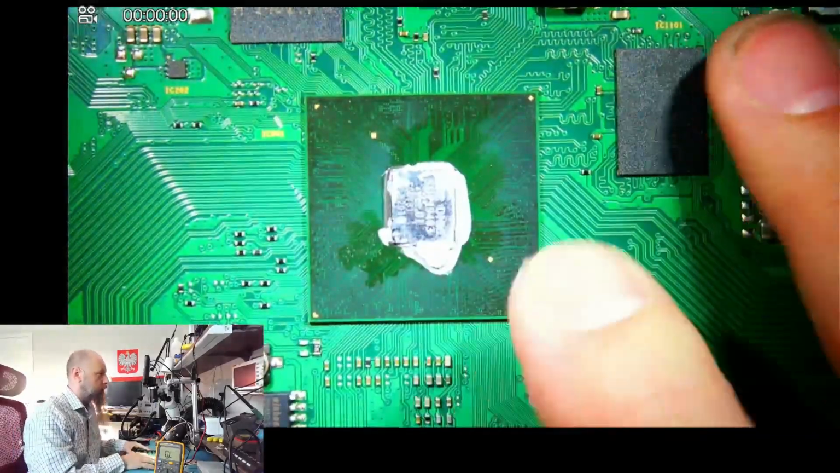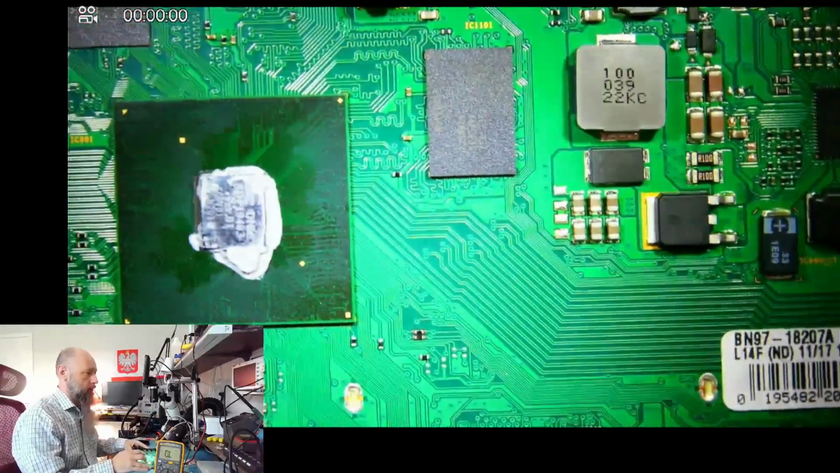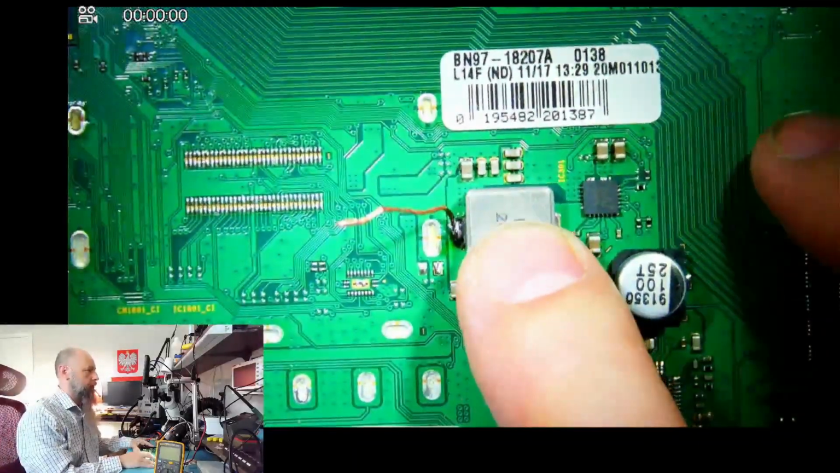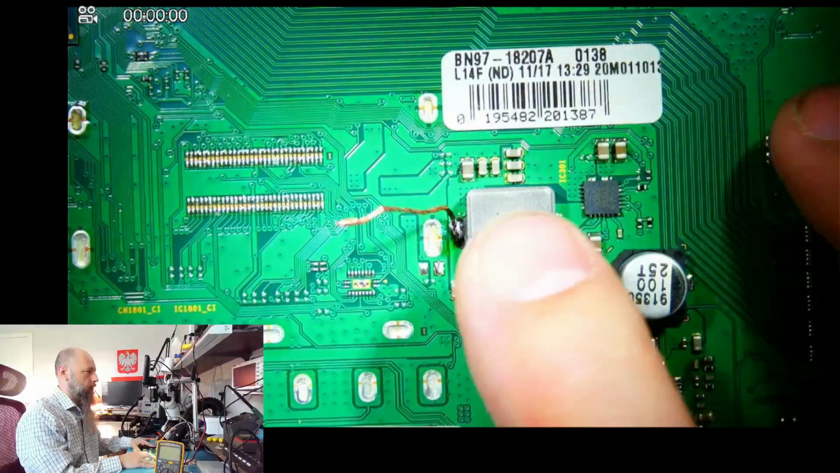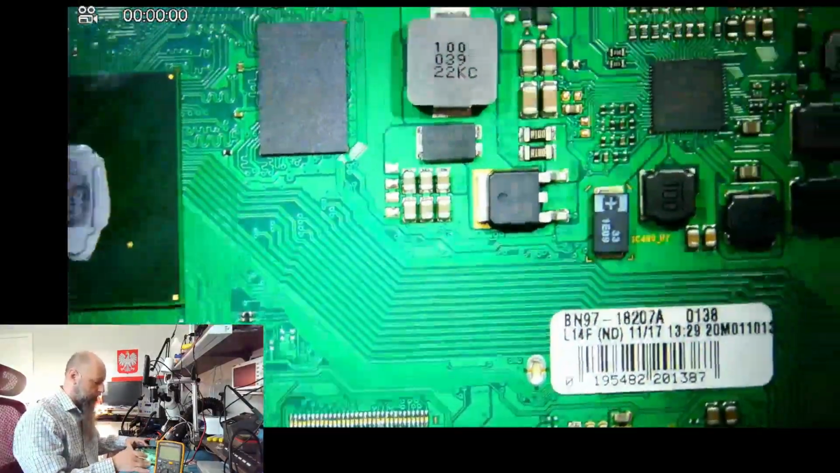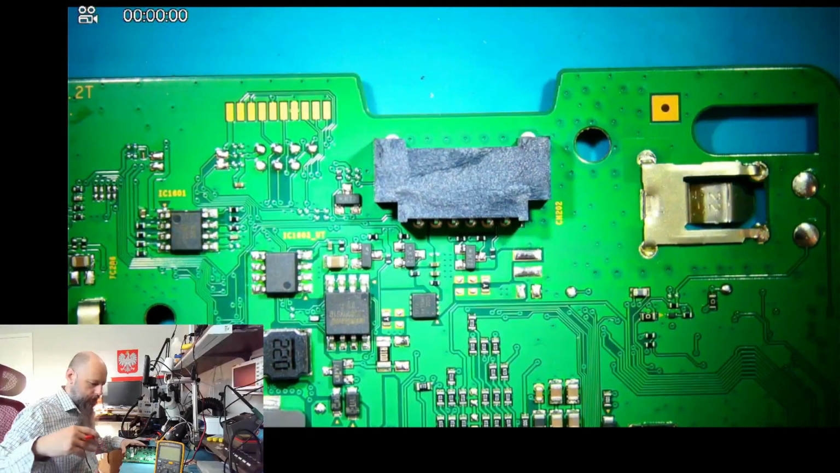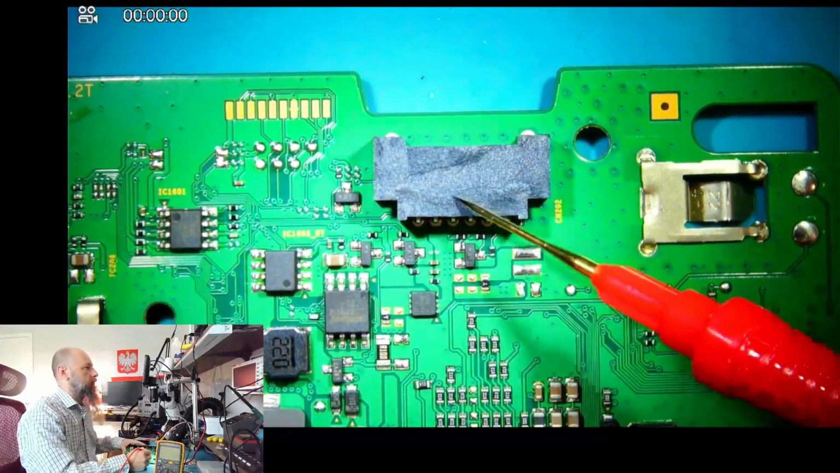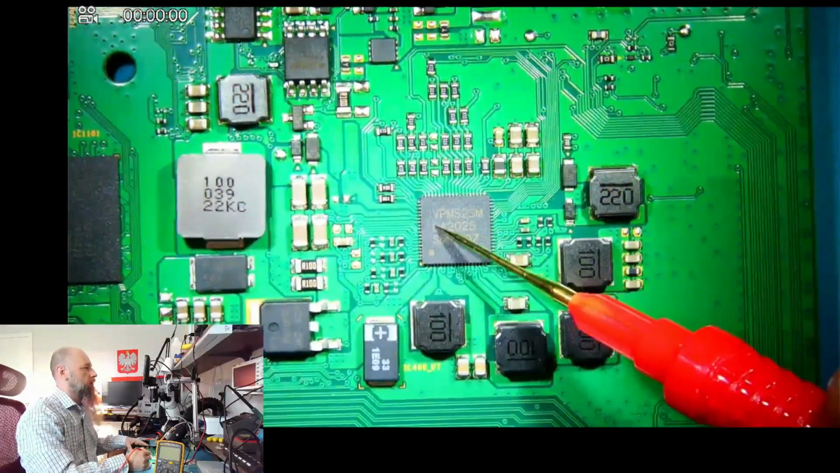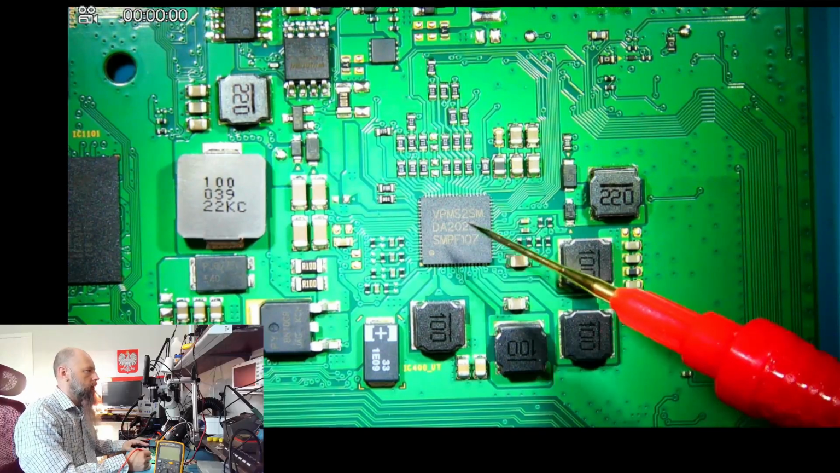Our CPU is the only thing consuming power here, the only thing lighting up on the camera. It is definitely controlled by this coil, so that coil produces the power for this chip. Our input comes through here, so this is where we get our voltages from the power supply. This is probably the equivalent of an EC chip on the computers.